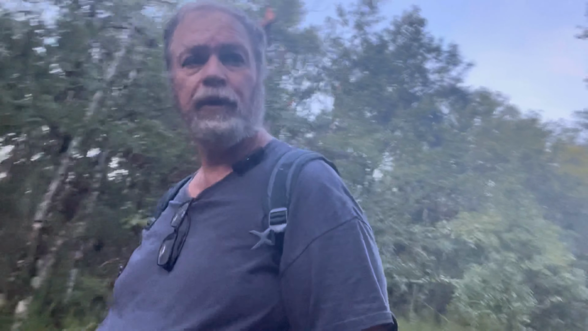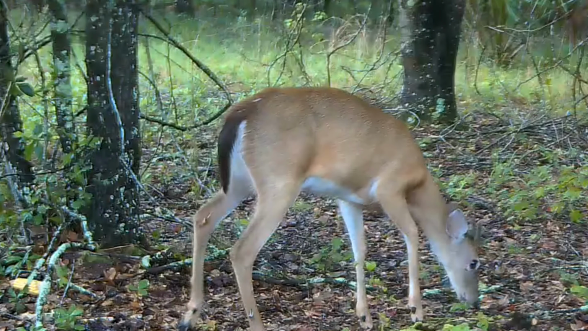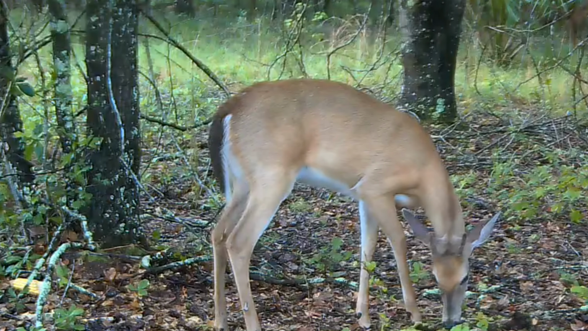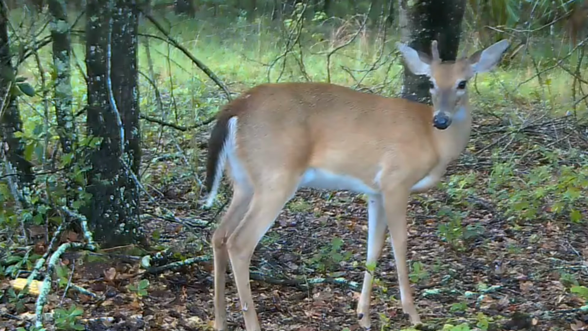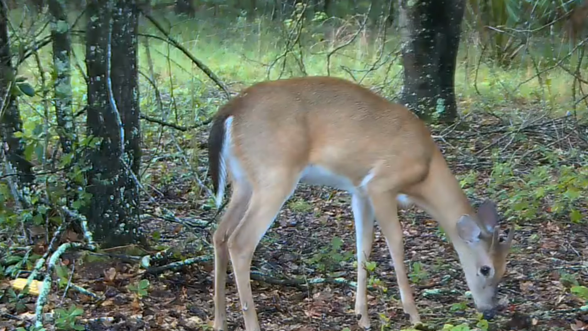Of course, I can't even see my prints, so who knows. But yeah, this location, I've seen deer. In fact, I think we had one last night that wandered in. But let's go ahead and we'll meet you over at the other location.